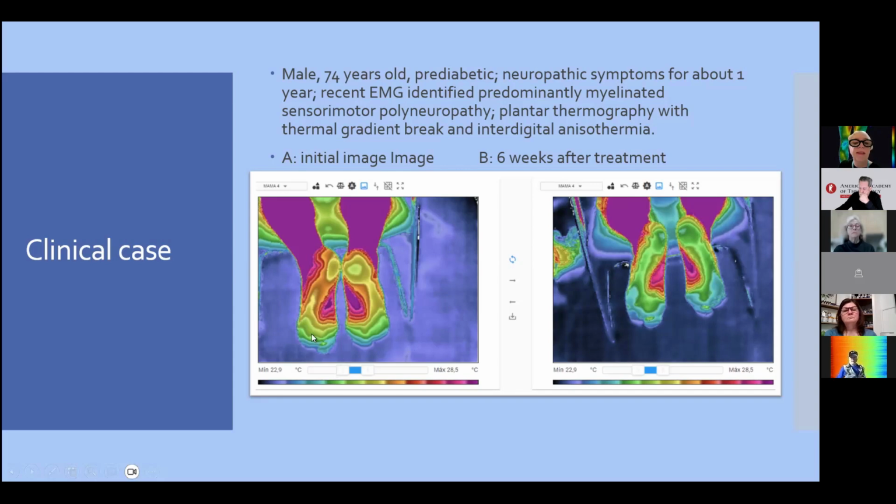This image is more chaotic in terms of thermoregulatory situation. And 6 weeks after treatment, this person has a more regular thermal regulation. So we have an improvement in C fibers. You can see the thermal gradients are more uniform here.